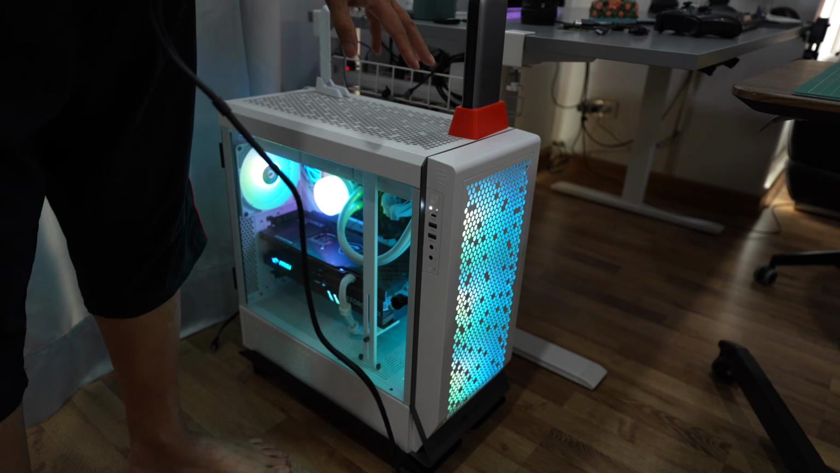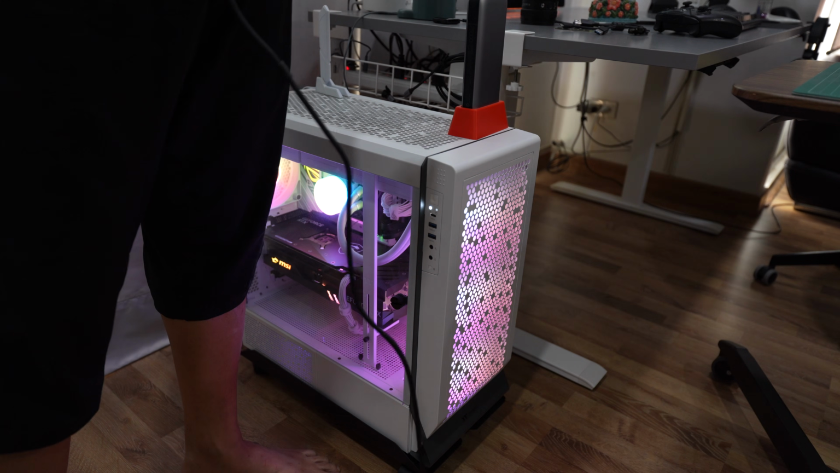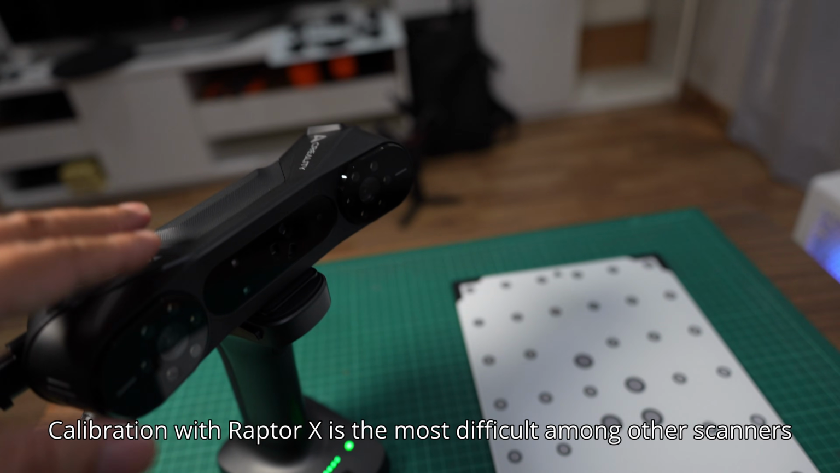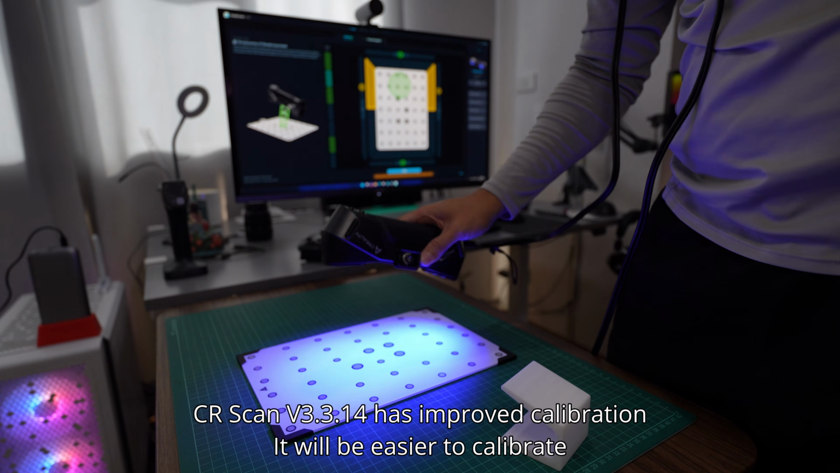If your PC is connected to a LAN cable, you need to remove the LAN cable before you connect to the Wi-Fi. After the firmware update, you can remove the scanner and connect it with the cable to calibrate the scanner.